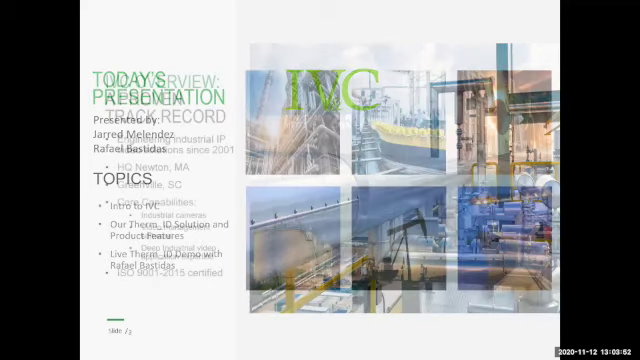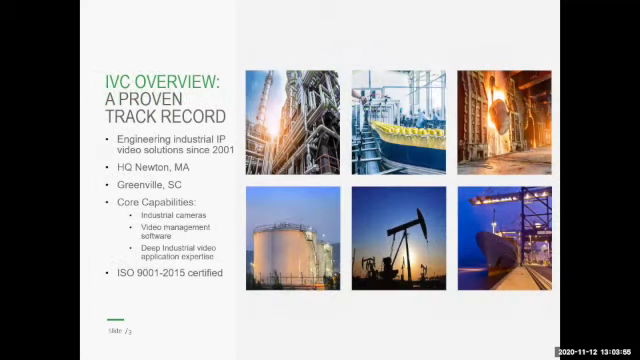So a little background on our company. We're headquartered just outside of Boston, Massachusetts, and have been engineering IP video solutions since around 2001. Our core capabilities include manufacturing of industrial video cameras, development of our own video management software, and deep industrial video application expertise. As a camera manufacturer, we provide a full range of hardened video cameras, primarily for industrial applications. Our VMS is a robust camera management software platform, which integrates heavily with SCADA and process control systems as needed, specifically the Wonderware platform.